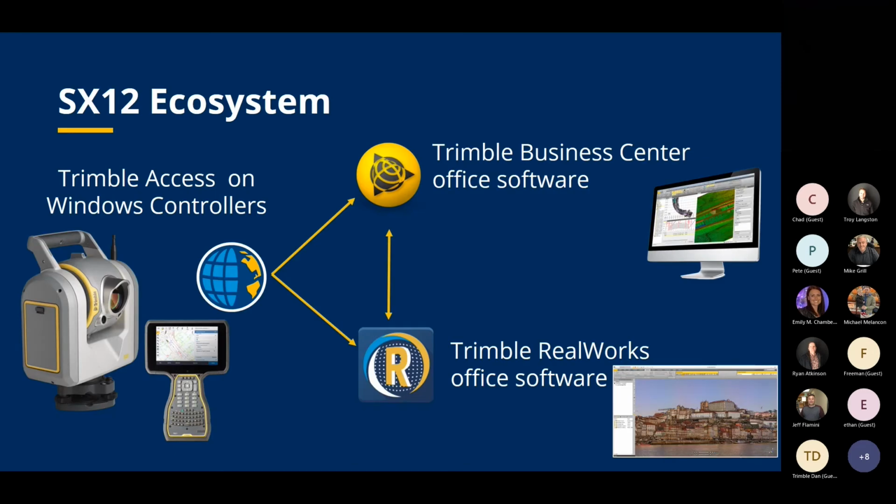Looking at the ecosystem of the SX12 solution. So again, the data collectors that have basically the Windows operating system, those are the ones that are going to be running the Trimble Access that works with the SX12. And the reason for that is just that more robust solution as far as having the processing power and the screen real estate to be able to visualize the 3D data in the field. So you can manipulate the 3D data.